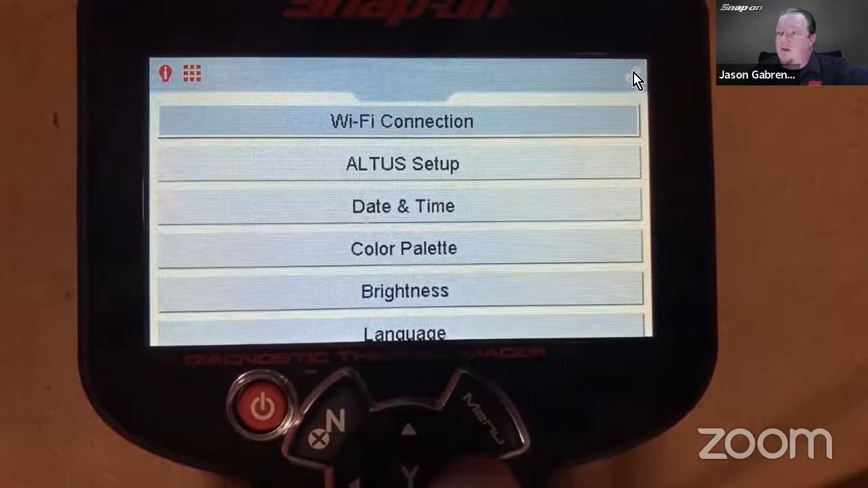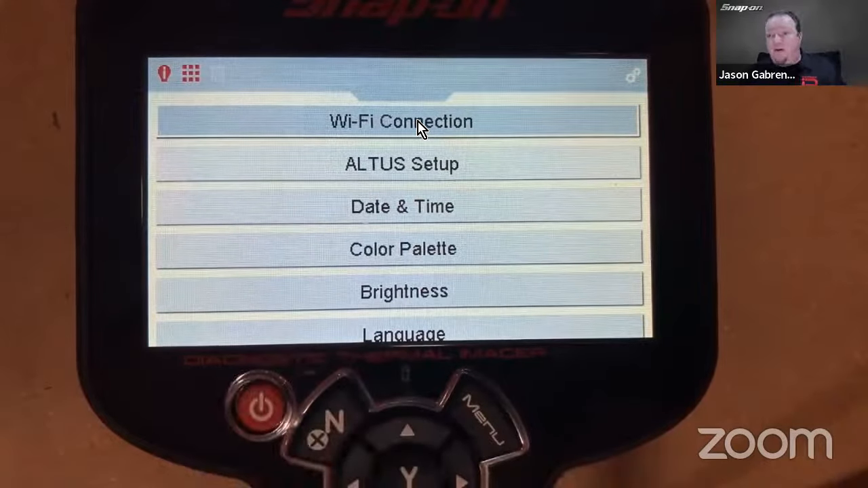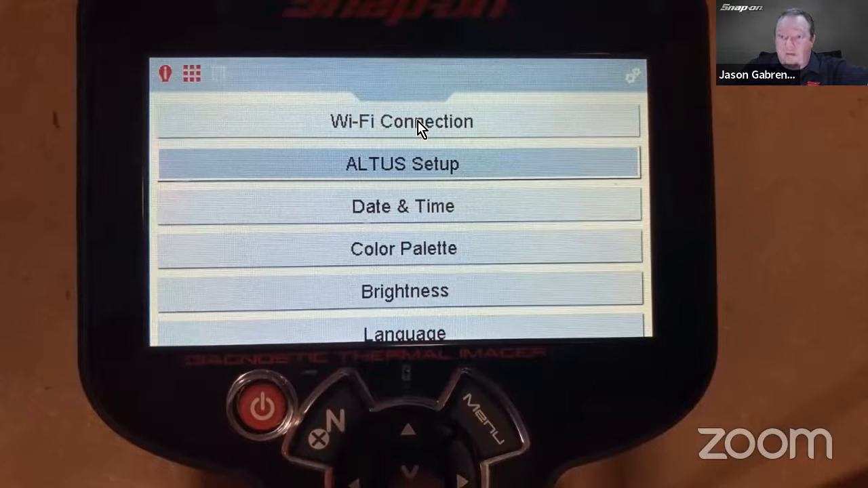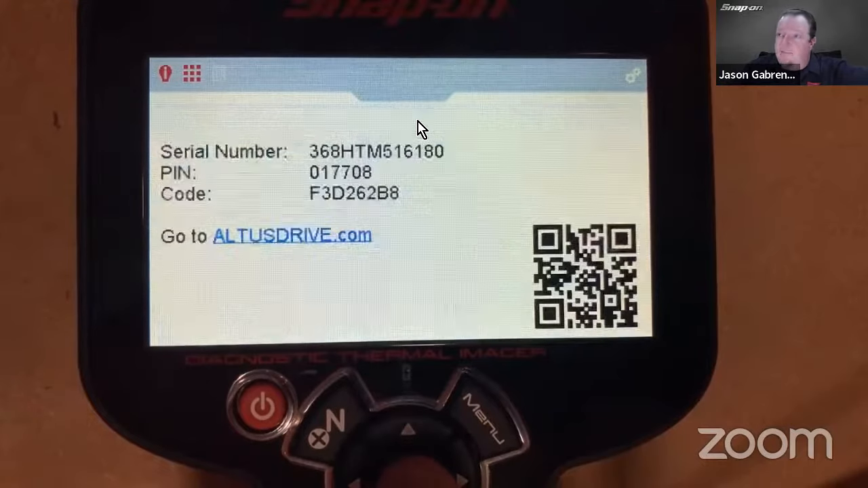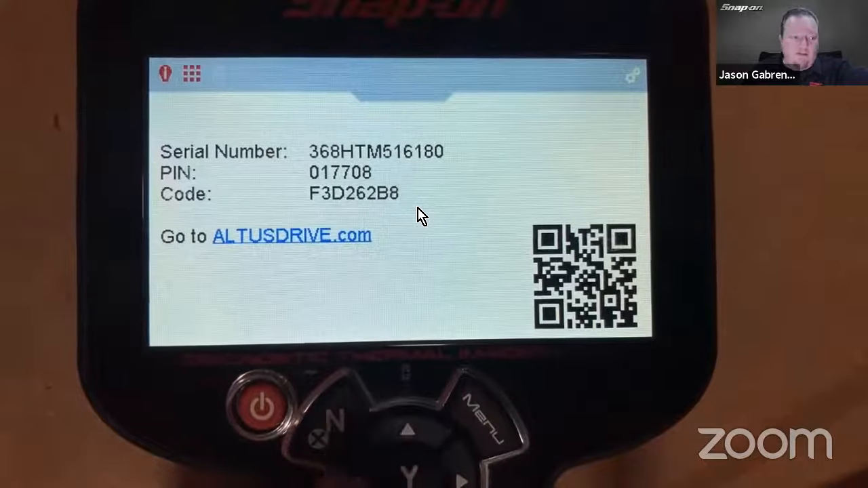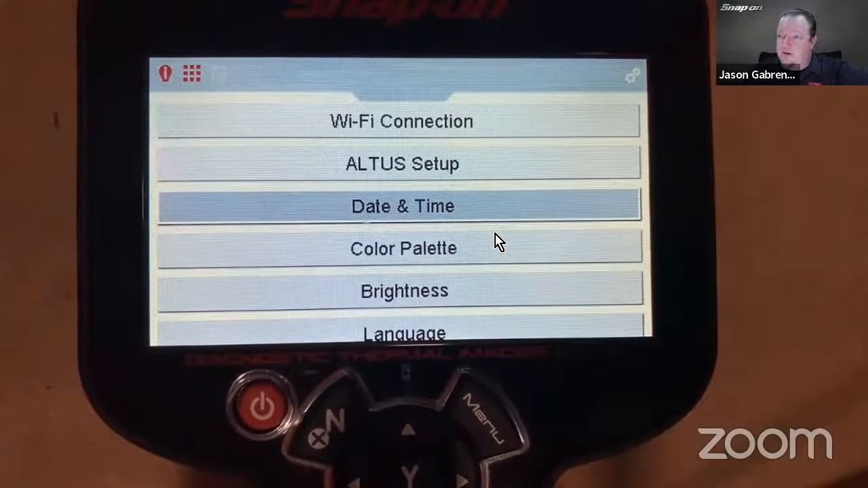And then if I go all the way to the right, we have our settings. So in order for it to work with Snap-on Cloud, you of course do need to set it up to Wi-Fi. So you can go in through the Wi-Fi connection, and that'll allow you to upload. You also need the numbers off the tool. So if you go into Alta Setup, it gives you the serial number, PIN, and code where you can enter that in as a tool on your account. Set the date and time, of course.